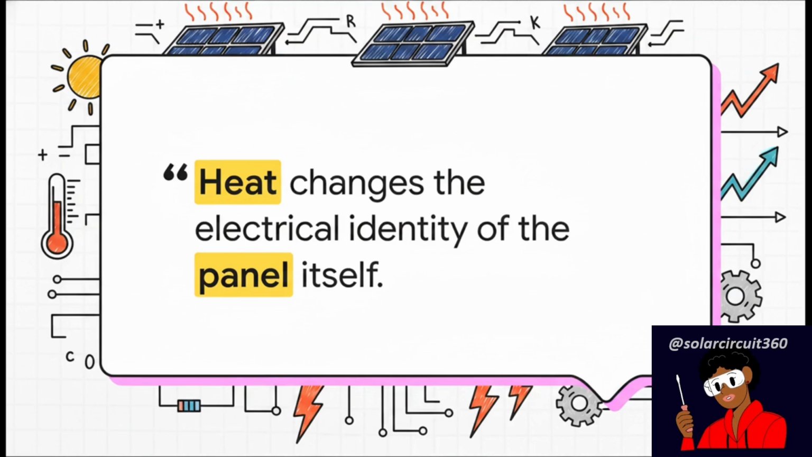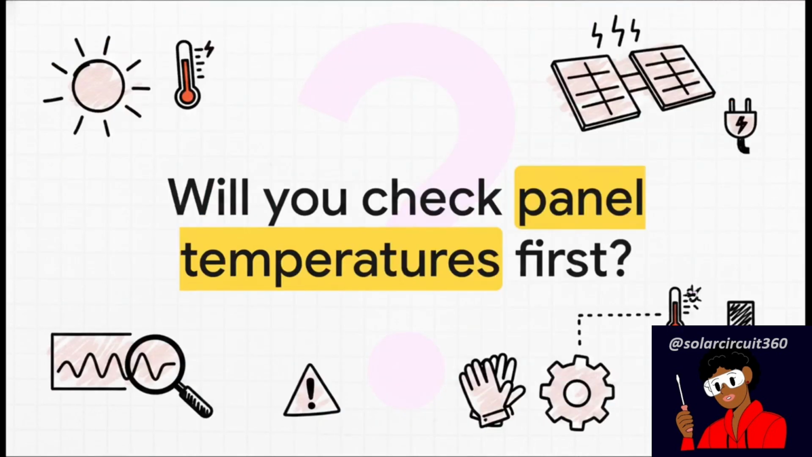Once you truly grasp that concept, you stop treating solar output as just a fixed, reliable number printed on a spec sheet. Instead, you start treating it as the dynamic, highly reactive thermal system it actually is. Which brings us to our final takeaway. The next time your system drops power at midday, are you just going to check your inverter, or will you investigate your panel temperatures first?